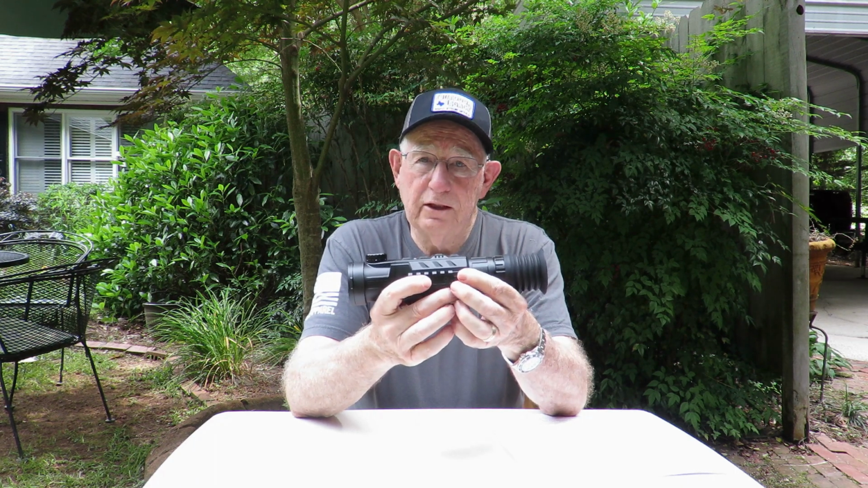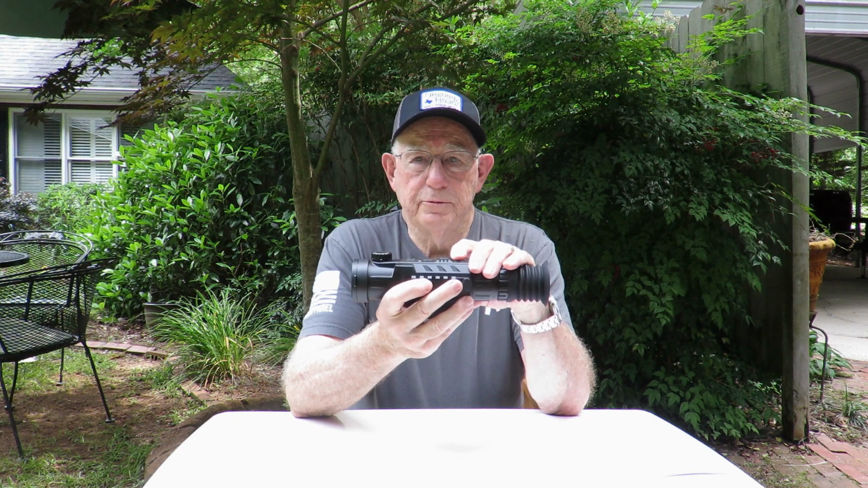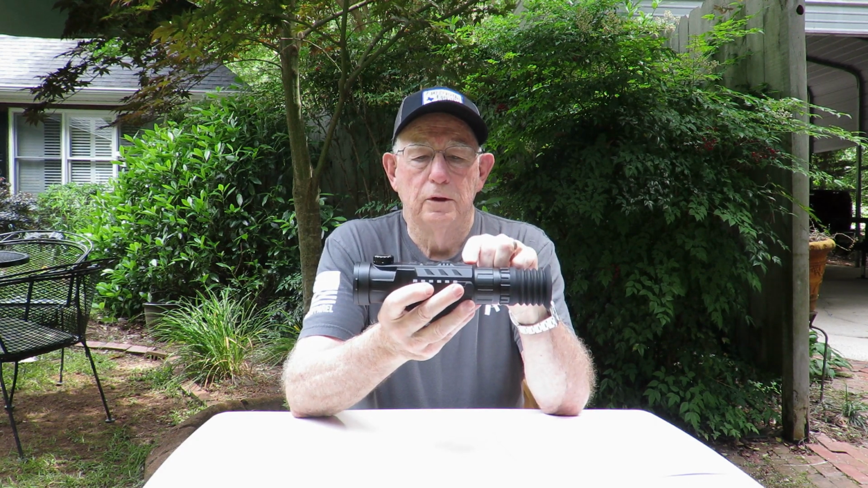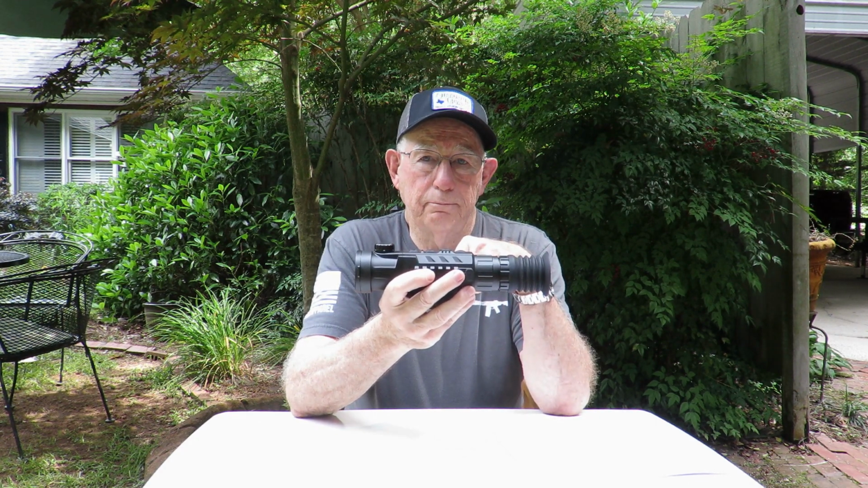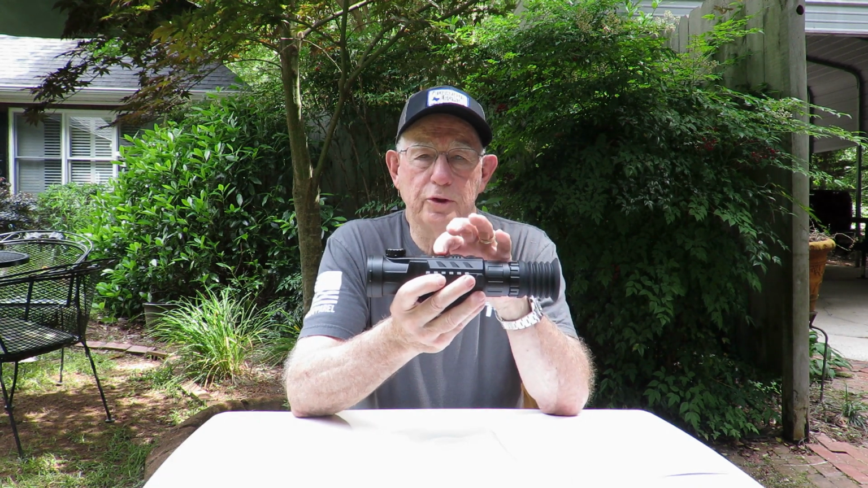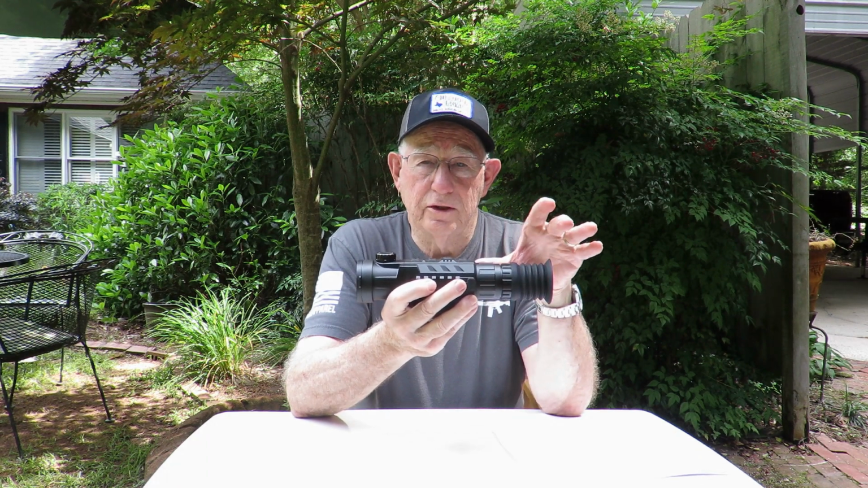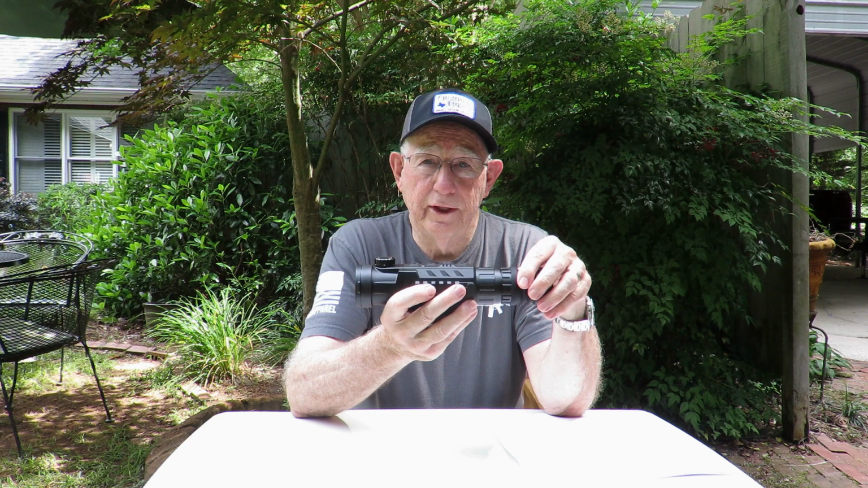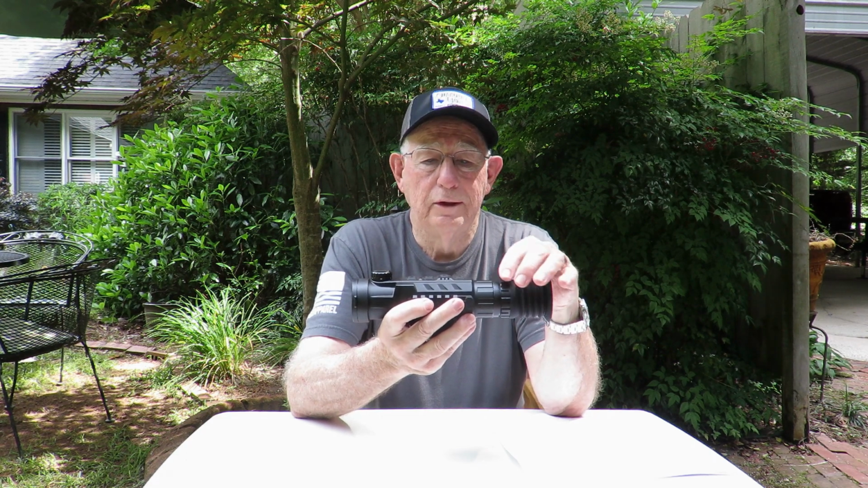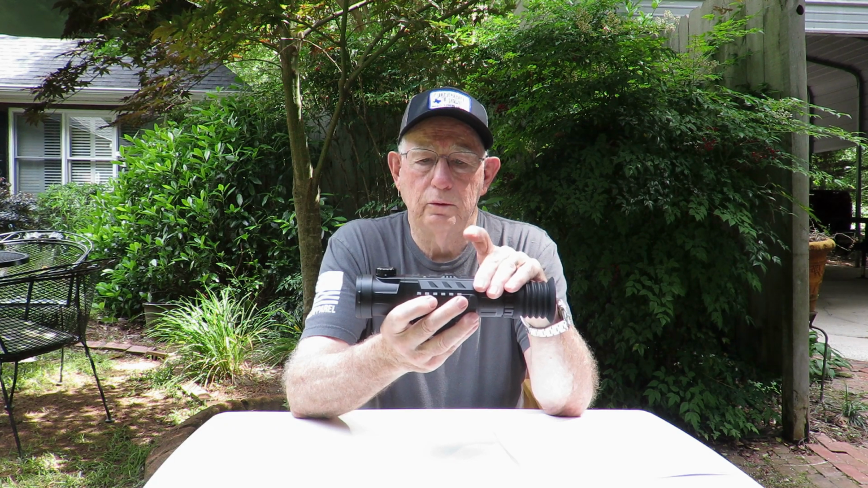The only thing I don't like about this scope is when you use those buttons in the field, you have to push the scope to wake it up, and then you hit the record. Or if you want to zoom, you've got to push the button to wake it up, and then you zoom. And when you use these functions, it's normally right at that critical time, right before a shot. So I wish iRay would change this. I wish they'd fix it.